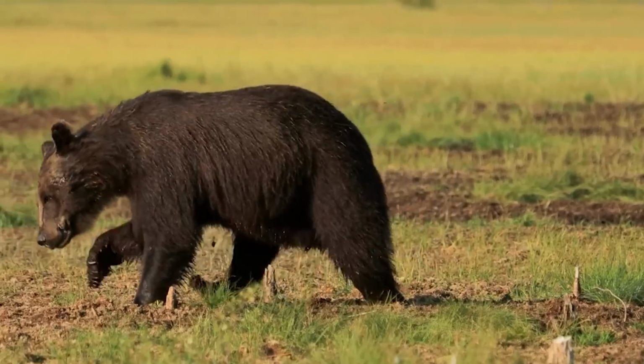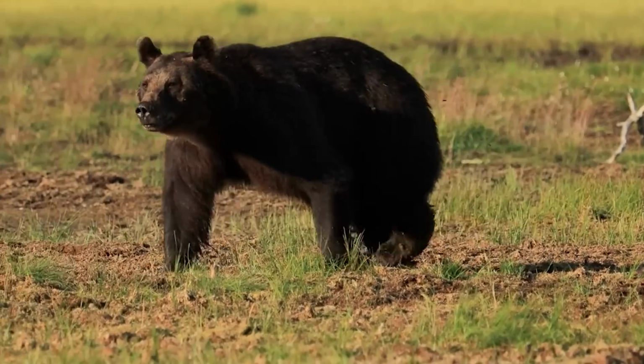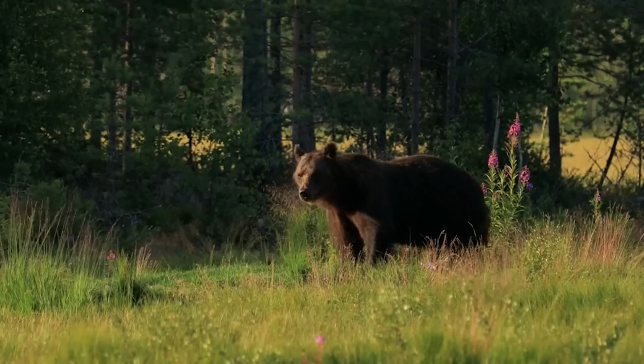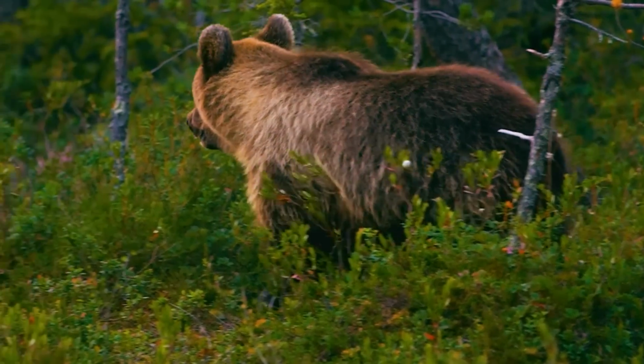Bear's Mirror Dance. In a quiet forest where the sun peeked through the leaves, something funny and unusual happened. It was daytime and the forest was alive with birds singing and leaves rustling. Right in the middle of this green world, there was a chubby black bear. He stood on his back legs, looking quite silly.